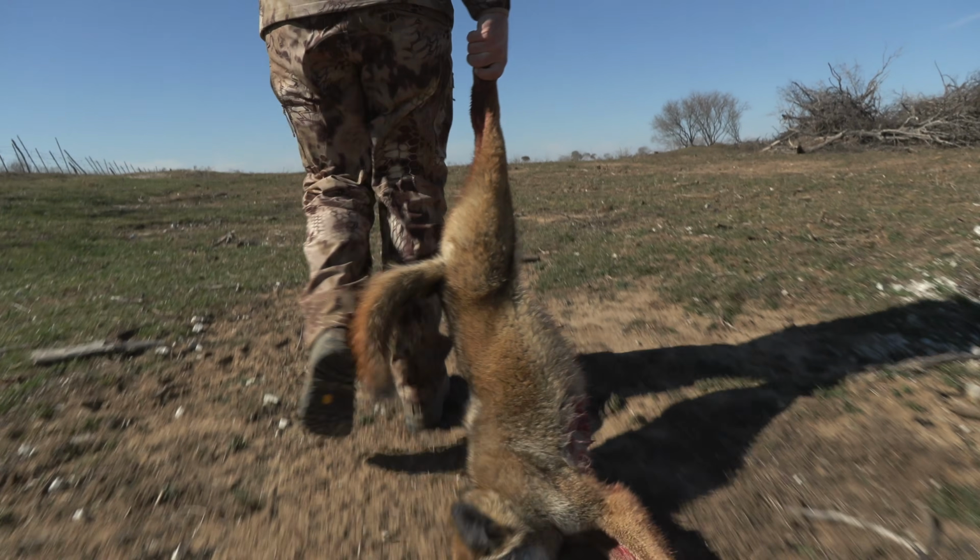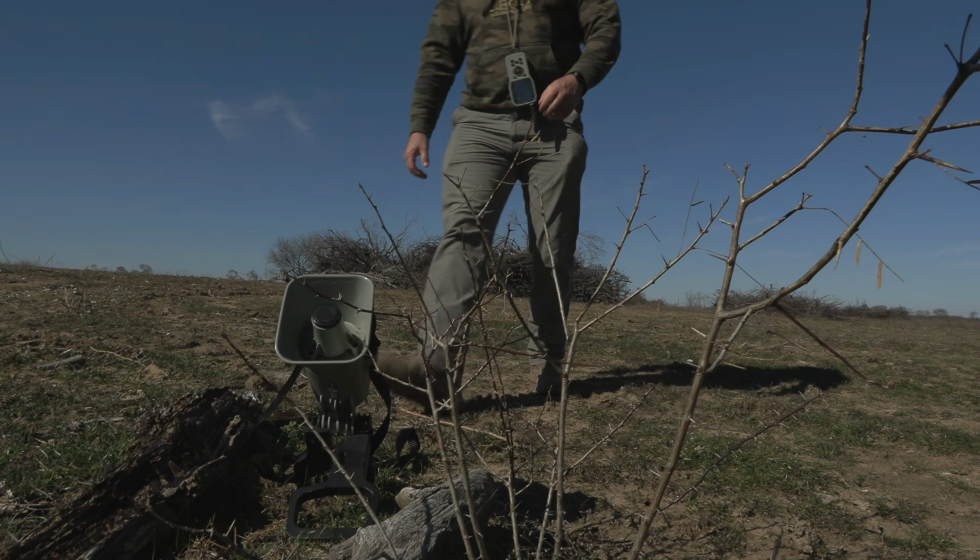Coyote after coyote just couldn't take it. They had to come look, and it cost them their life.